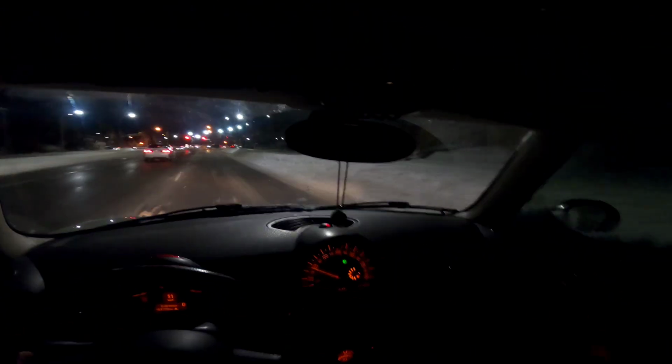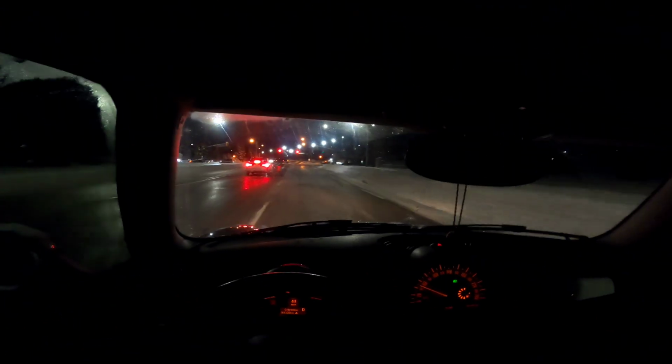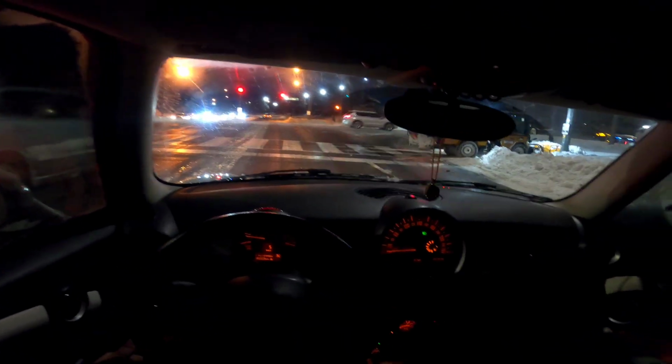I can reach here, I can even open the door if I need to. Everything just feels so contained. And we got sidewalk plows. This is a sick machine. Yeah, everything feels so contained, so small, very analog.